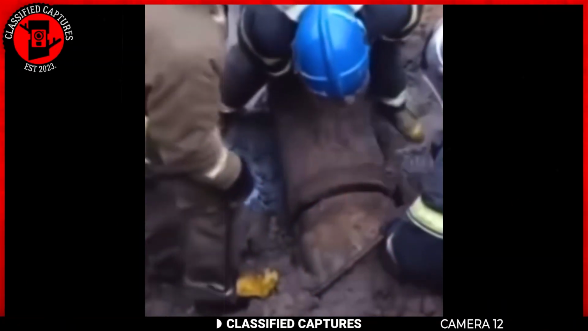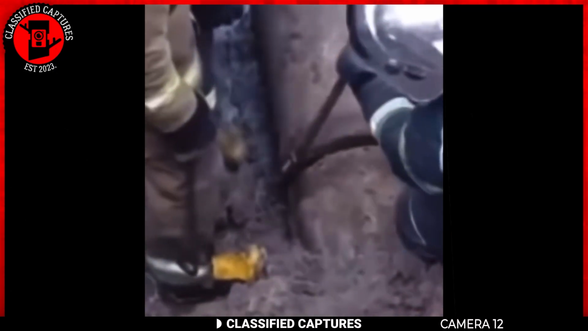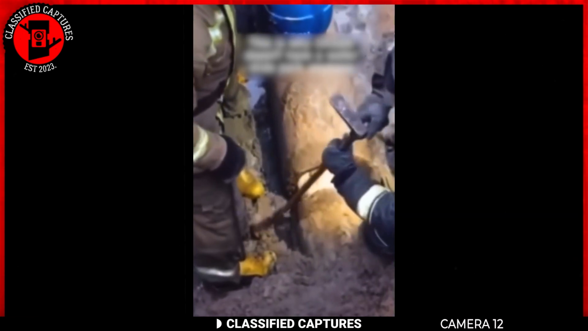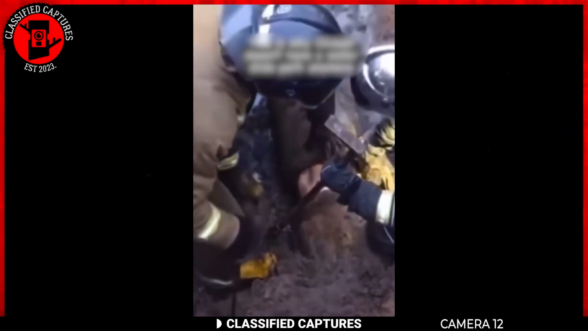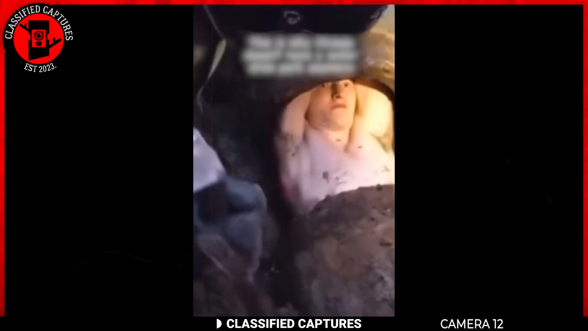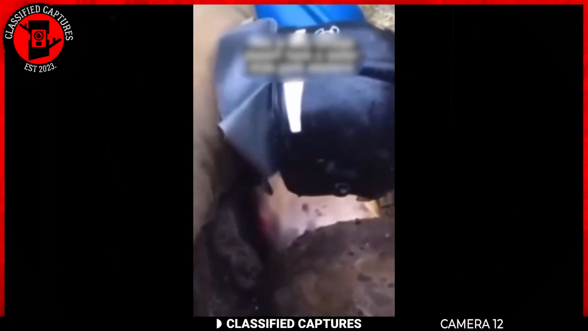Talking of different, a guy finds himself in the underground piping, and the big question is, how in the world did he end up there? Did he leap a large drain or perhaps attempt a daring self-flush down the toilet? The good news is no one got hurt, and the guy was safely removed from the pipe. But the mystery remains. What's the origin story of this unexpected plumbing expedition?